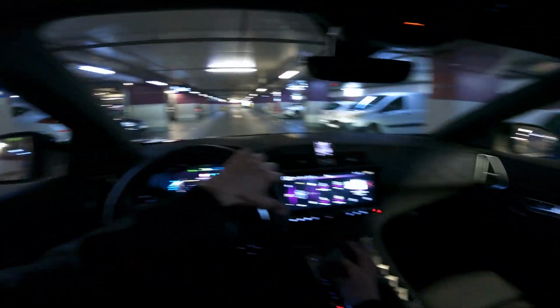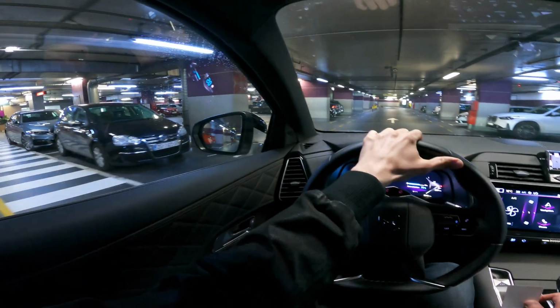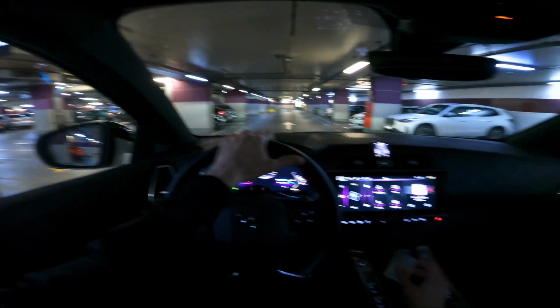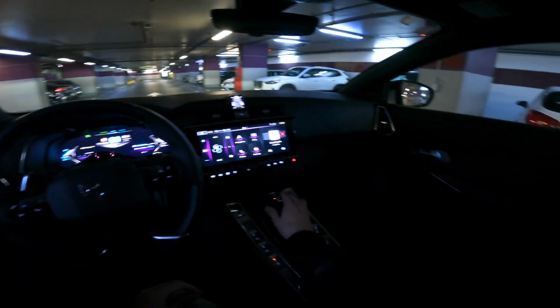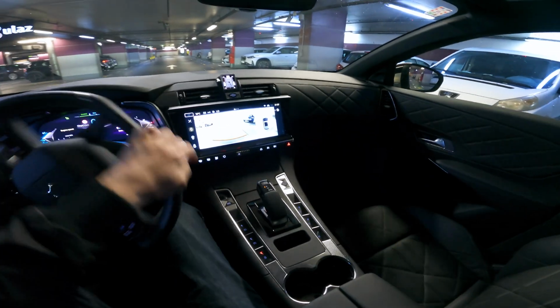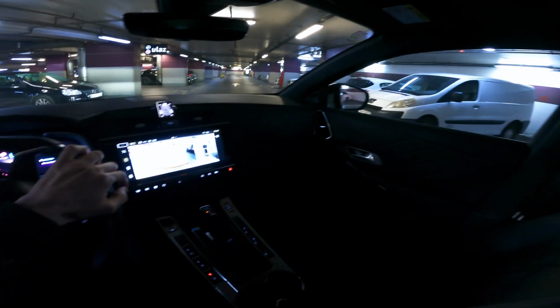Yeah, I think I can park here maybe. Let me see. Actually, no, let's go forward maybe. Or is that a mistake? Okay, I'm gonna park in reverse over there. I saw a spot, so I just want you to see the car. But you can also see the parking cameras are pretty good, and the mirrors dip down.